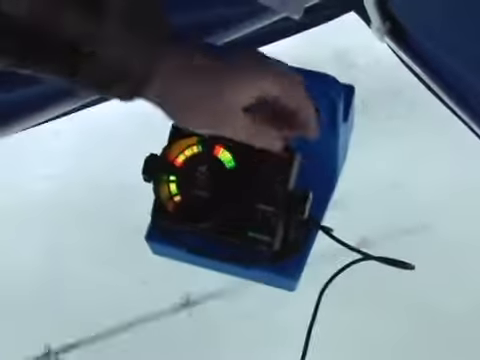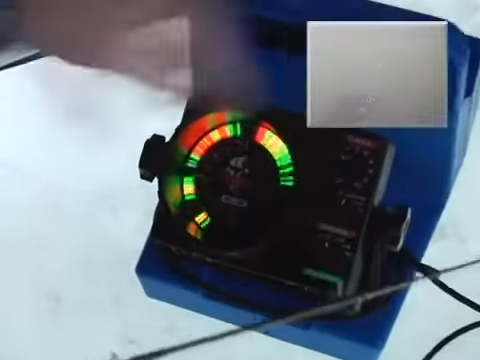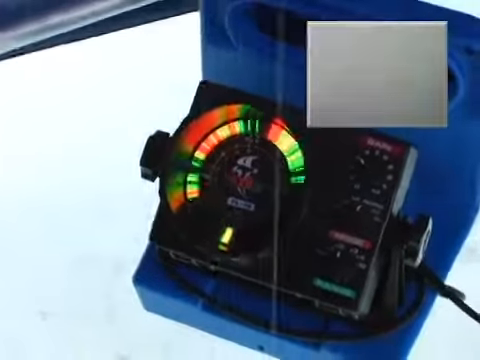Need a little bit more gain. See, there's my bait. Ooh, there's a fish coming for it. Oh, I got him. Nice.